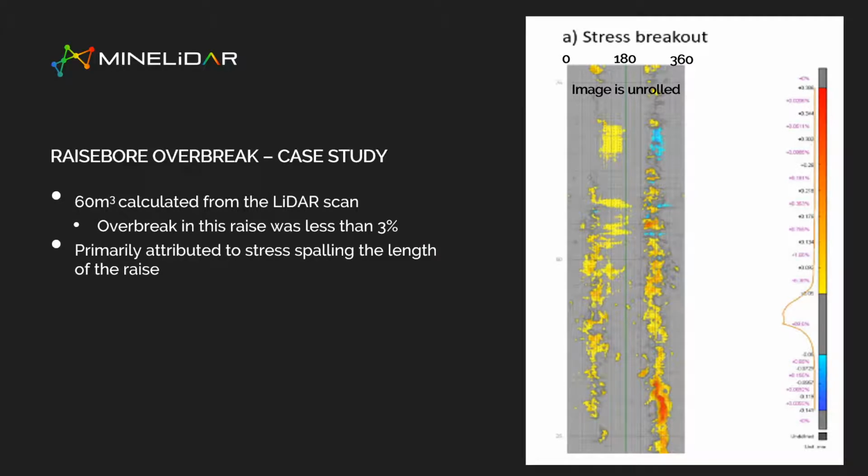Again, similar process to what I've already shown.